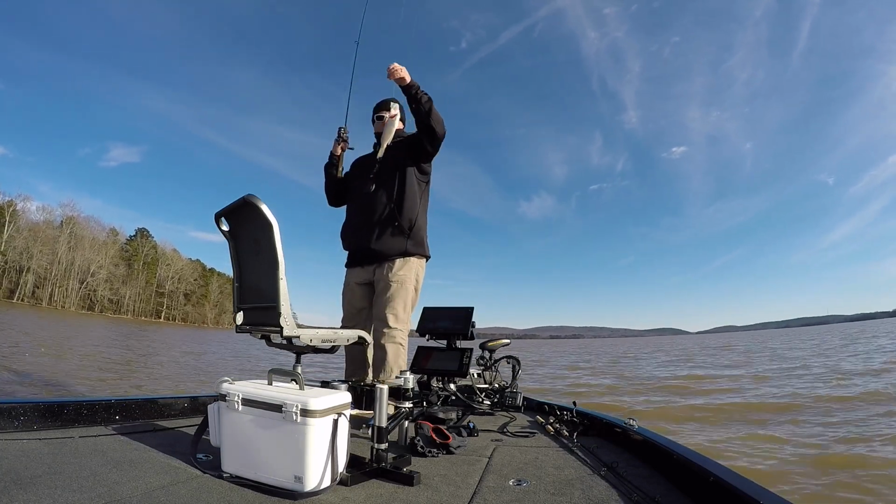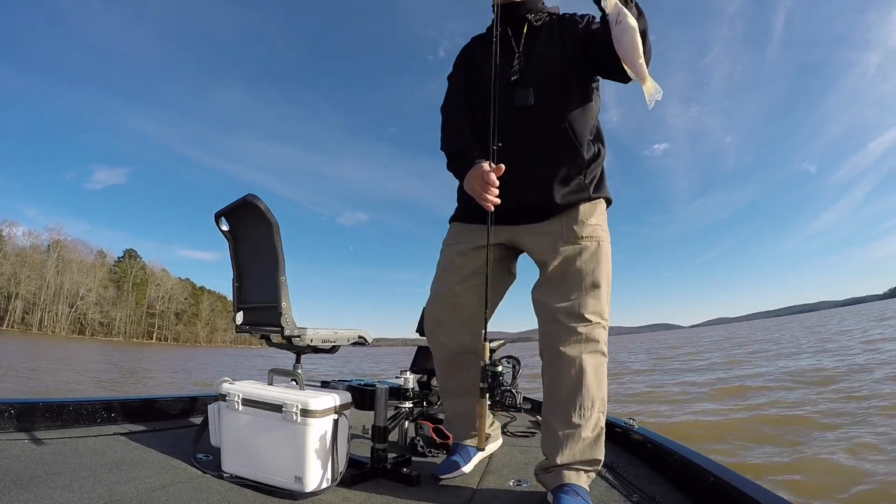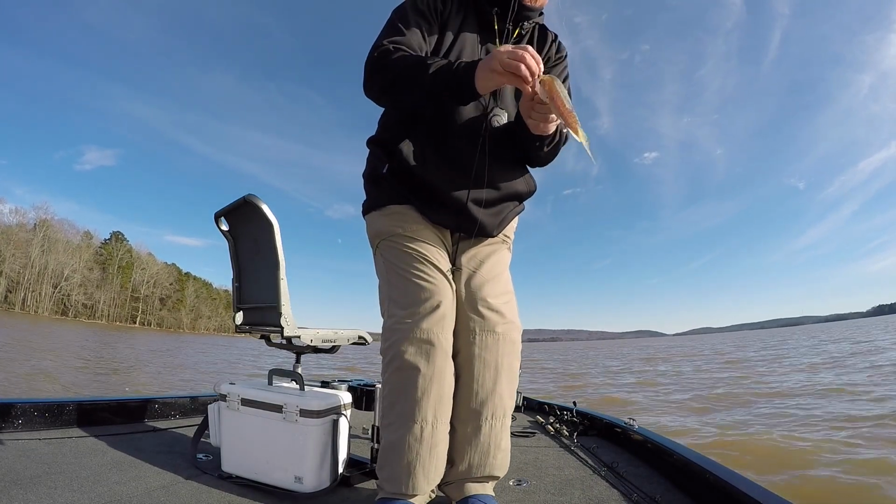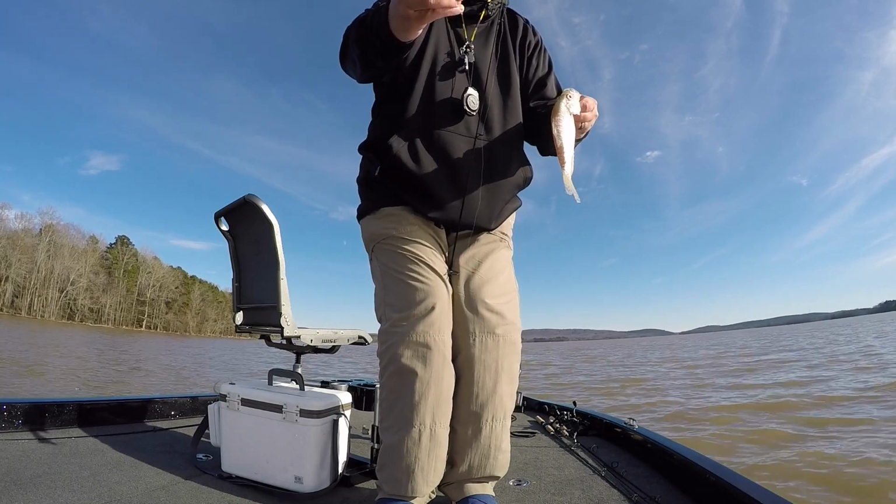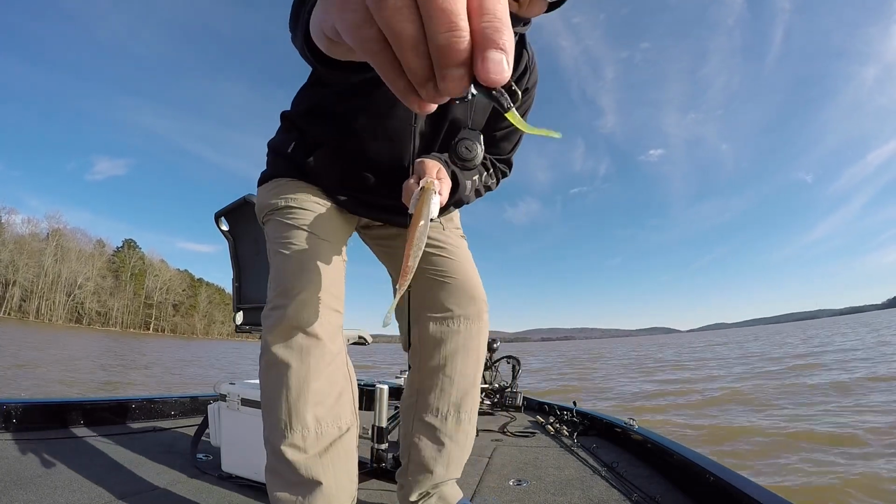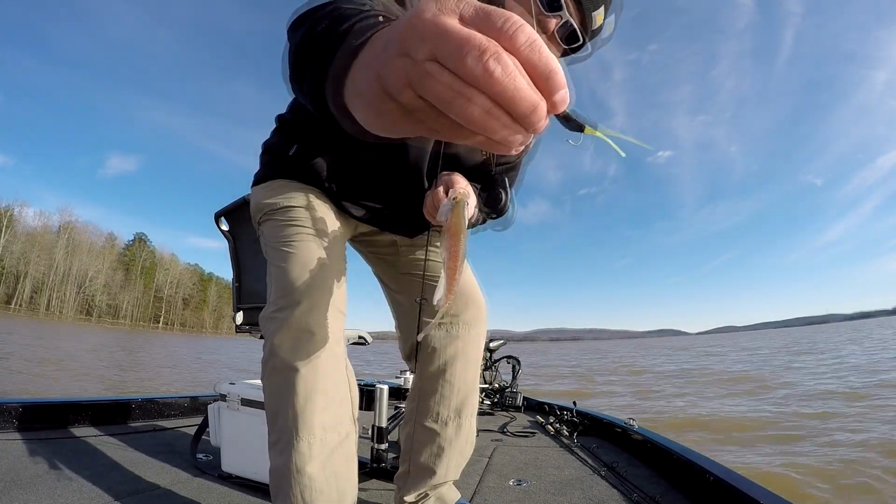Hung up in the brush. Thought it would broke me off. Using that little Southern Crappie Rods jig, little blue with black and chartreuse.